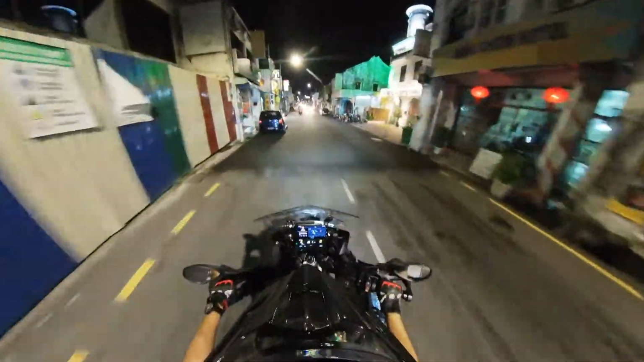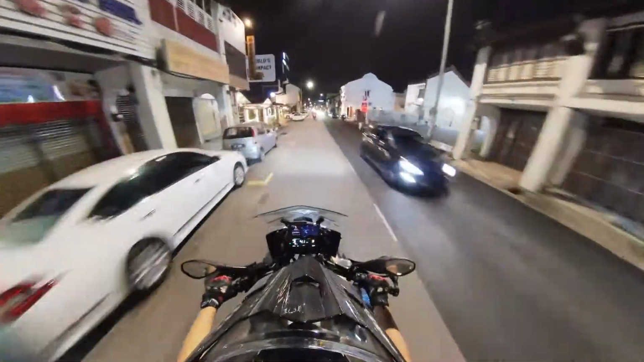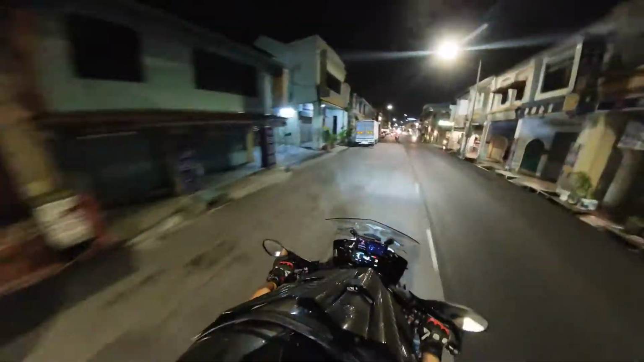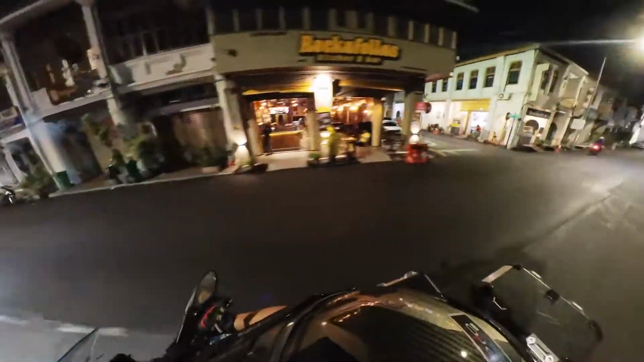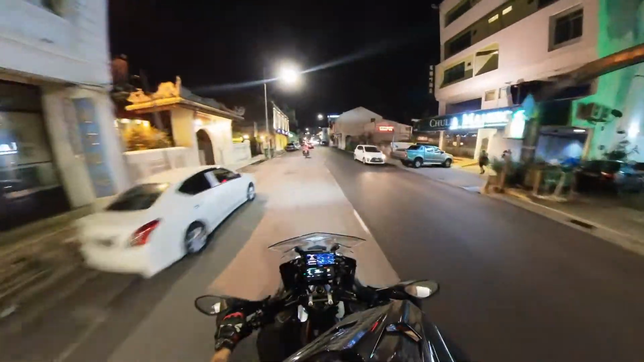All right, now we just turn into Chulia Street, and this is also quite a happening place. Some good restaurants. Ibrahim's Compact Hotel there on the left. So toggling my Insta360 view left and right, just to look at some interesting lit places.